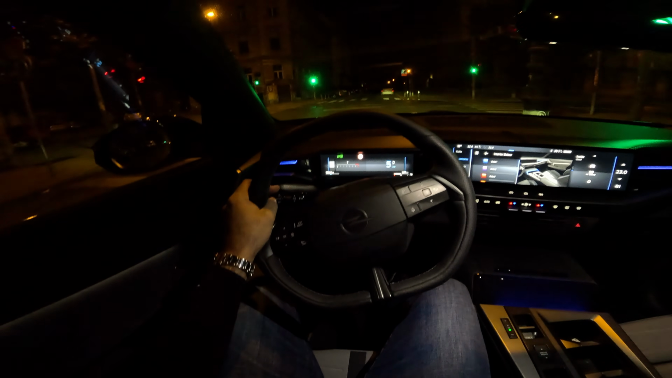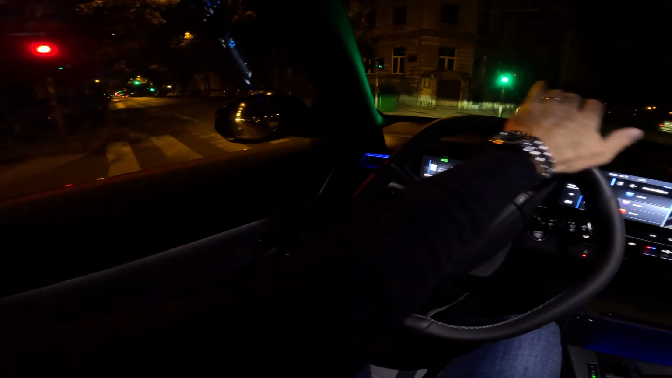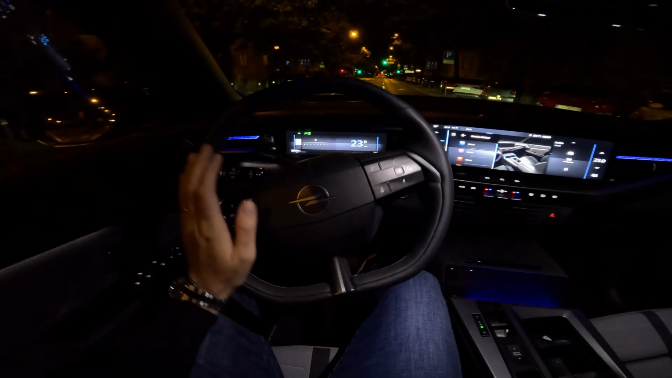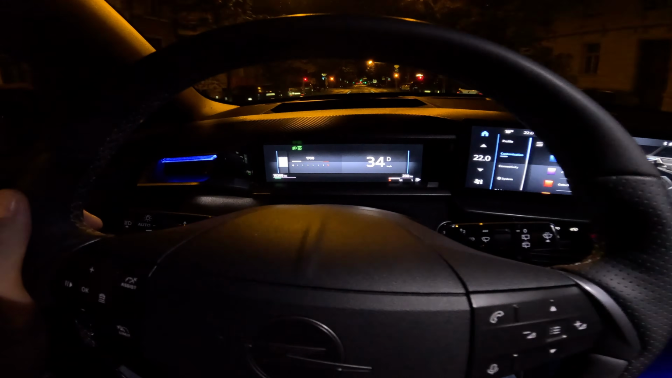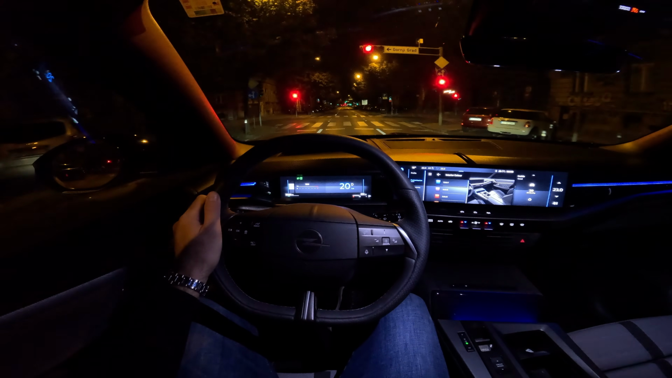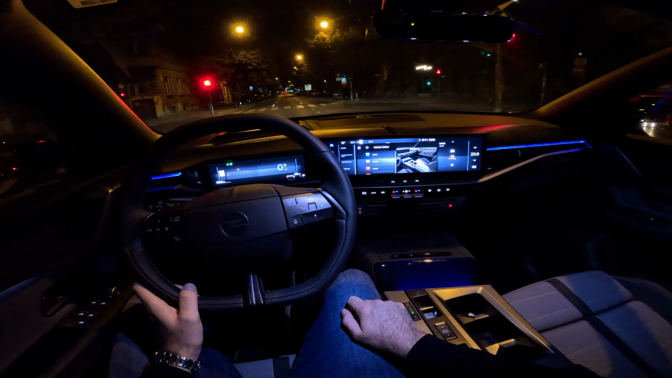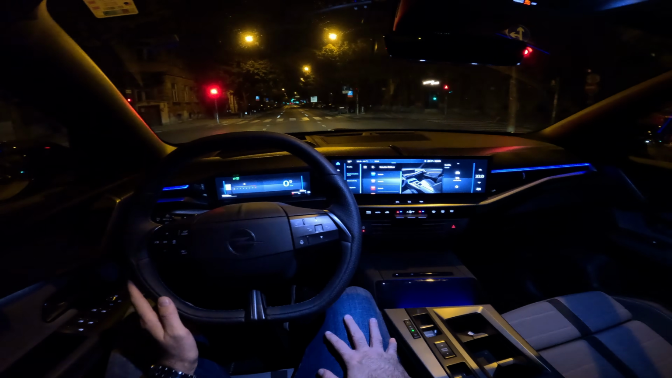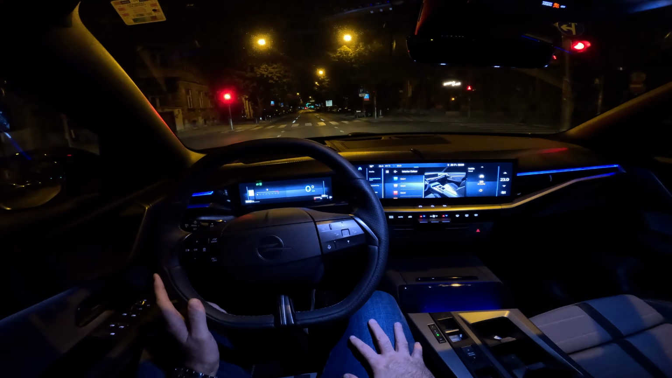So very cool indeed. Here are the RPMs, but as you can see we are now driving with the electric power. Then when I put the throttle a bit more, now you can see we have also the RPMs of the petrol engine. And if you want to see more details of the infotainment system, you can watch my full review during the day.